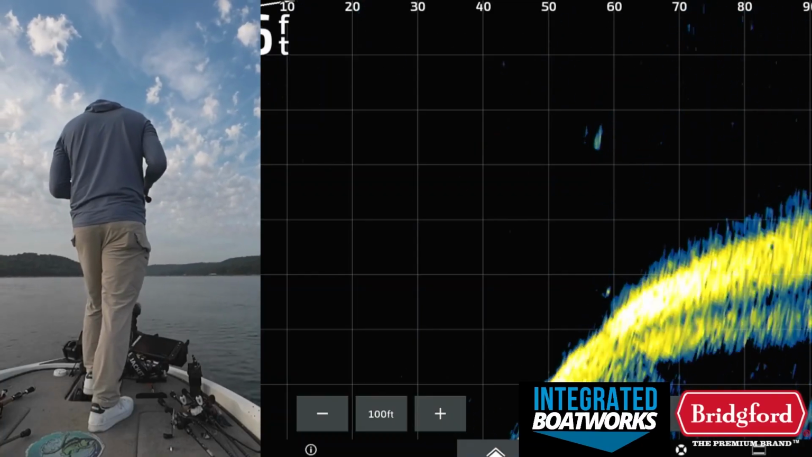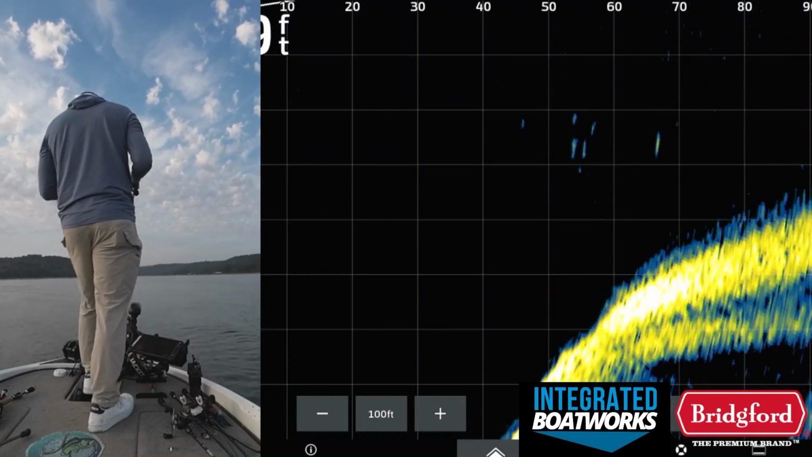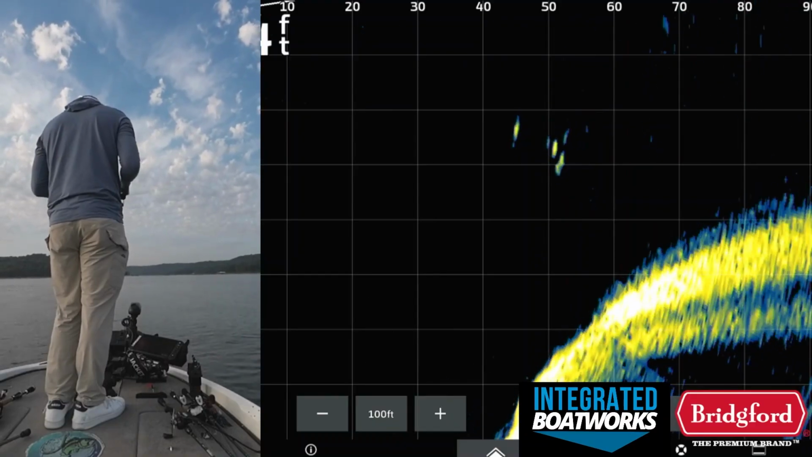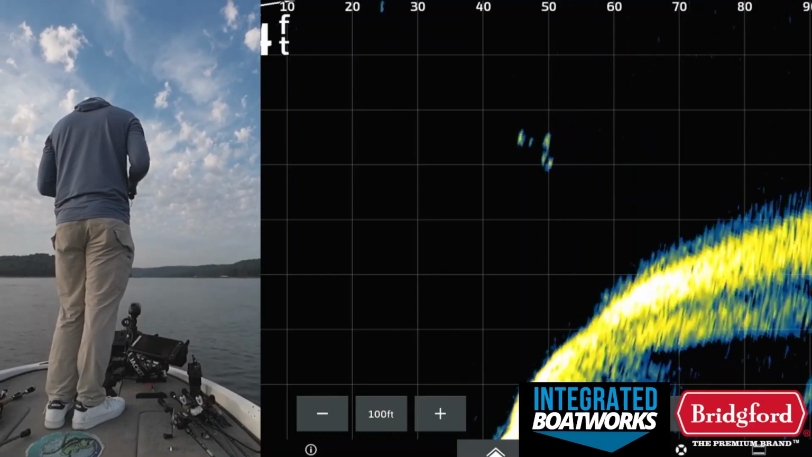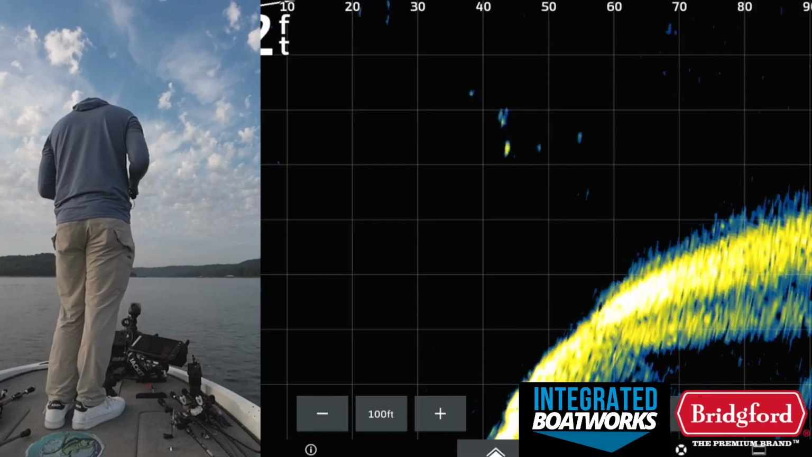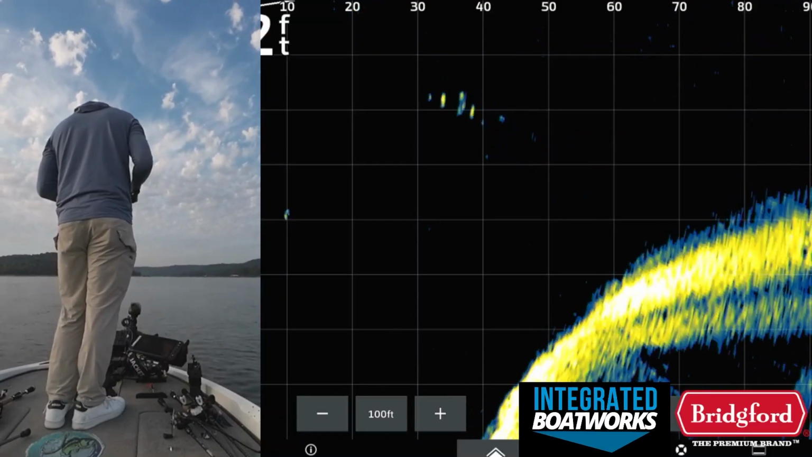Come on. Just pick it up. Man, you saw how hot they came on that wake bait. I thought I was about to get hammered.